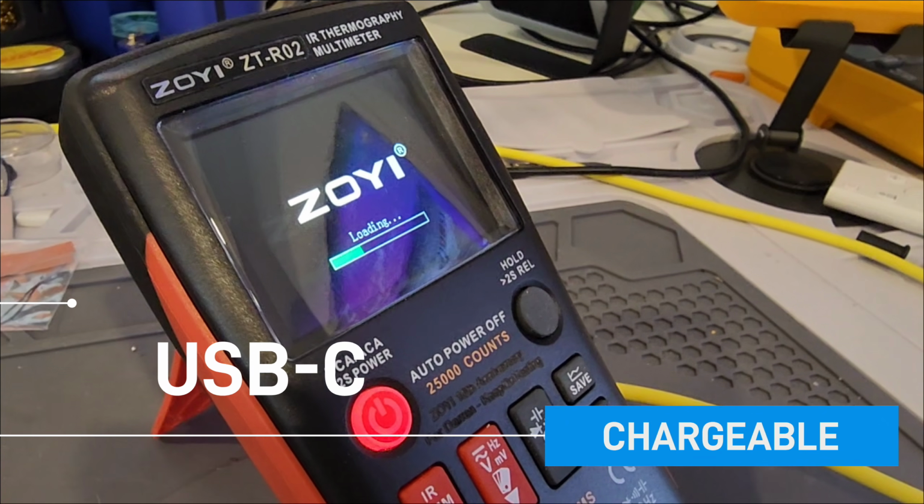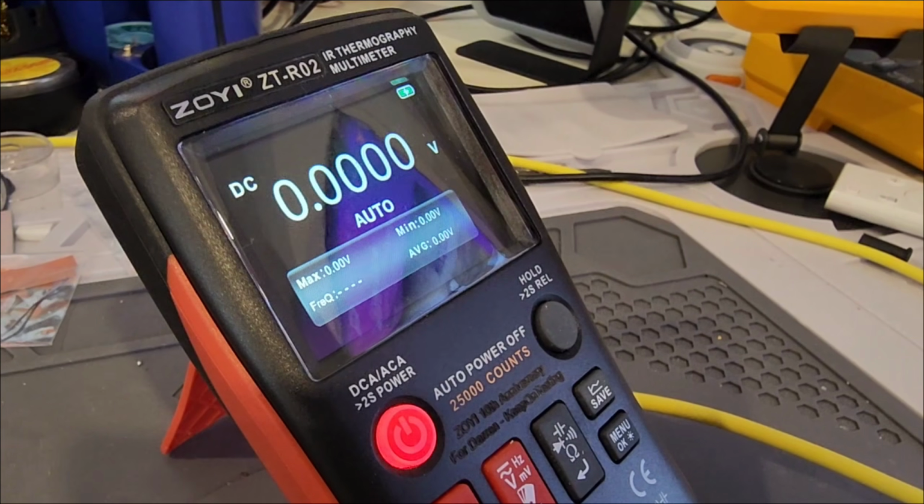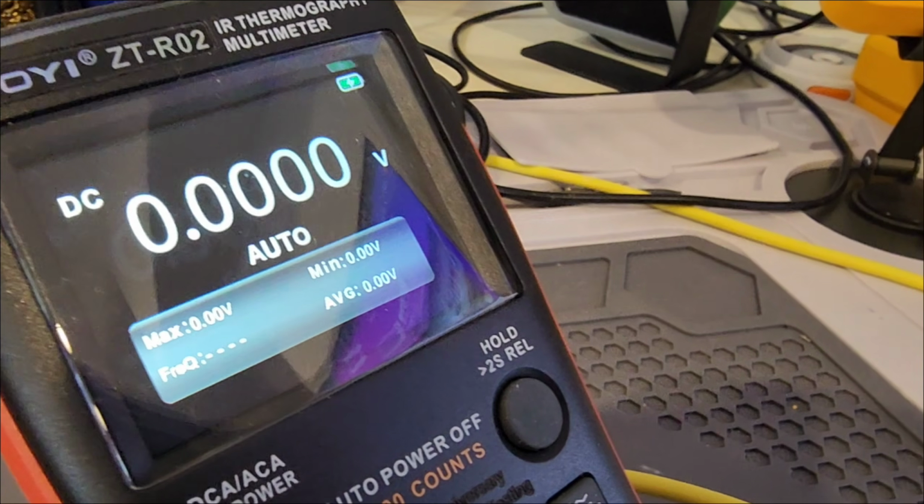On the back of the meter. Slightly awkward position-wise, but nonetheless it does the trick. And while it's charging, yes, you still can use the meter. Awesome.